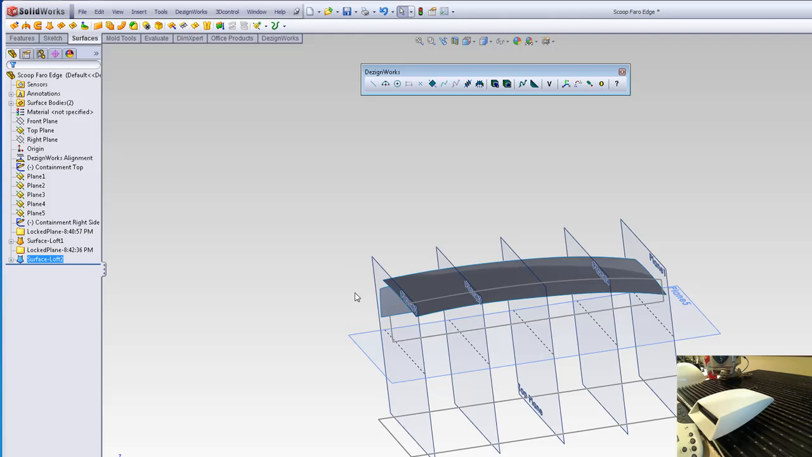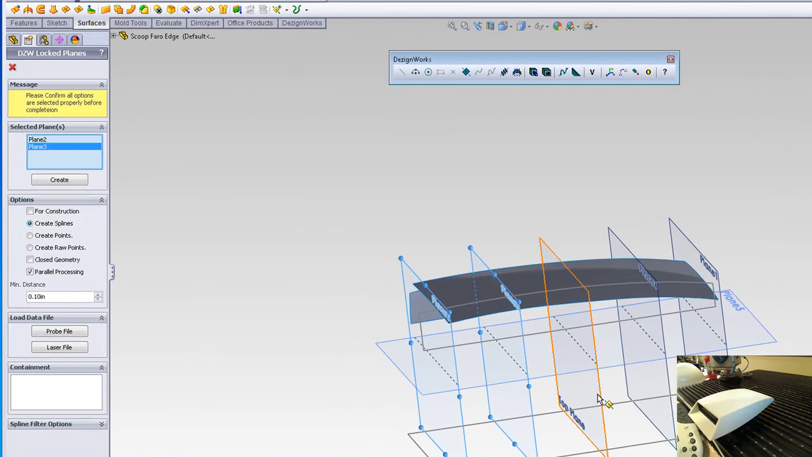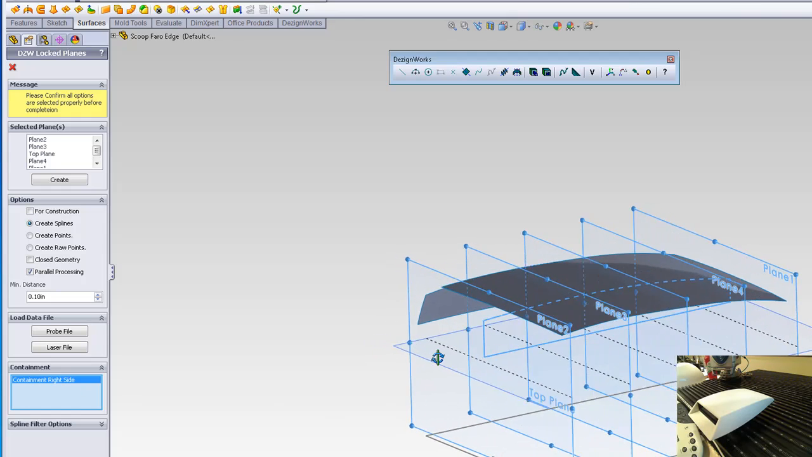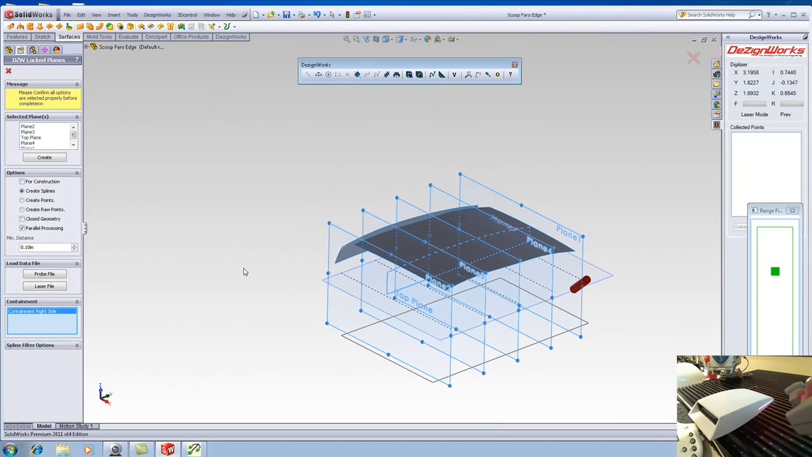So again, we're going to repeat that. We use our same boundary. So let's use lock surface. Go ahead and we'll pick our planes. We'll select containment. And again, we're just going to set up and start scanning. We'll focus the laser. When the tip turns green, dark green, we know it's ready to go.